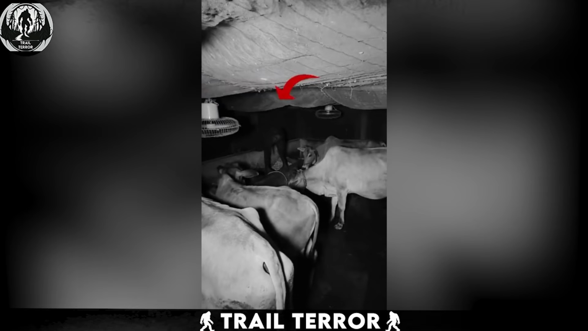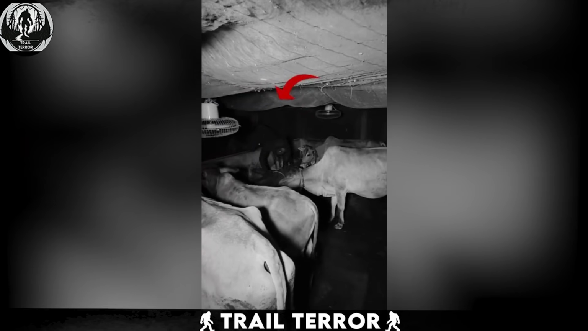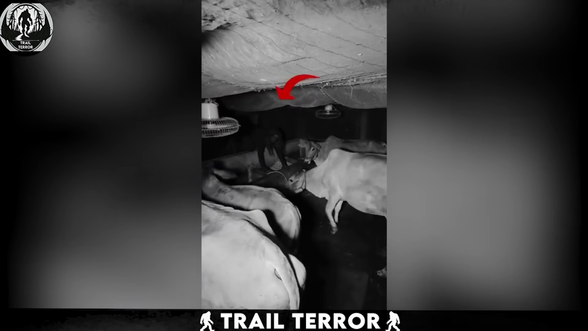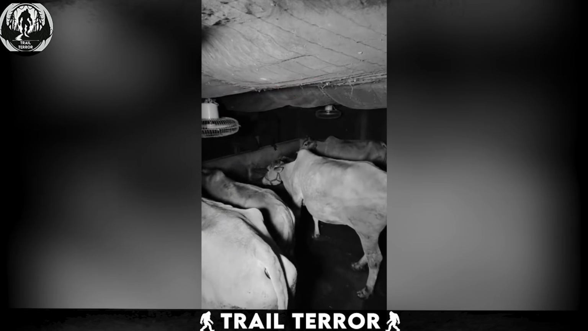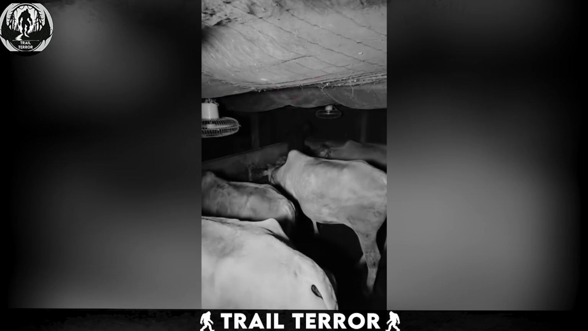Now, this footage is another piece of evidence suggesting the existence of ghosts, or cryptids. It was recorded on an animal farm where the owner had installed a security camera to capture nighttime activities. In this footage, an unsettling occurrence is observed. Cows are present on the farm when, out of nowhere, an eerie-looking creature emerges near them.